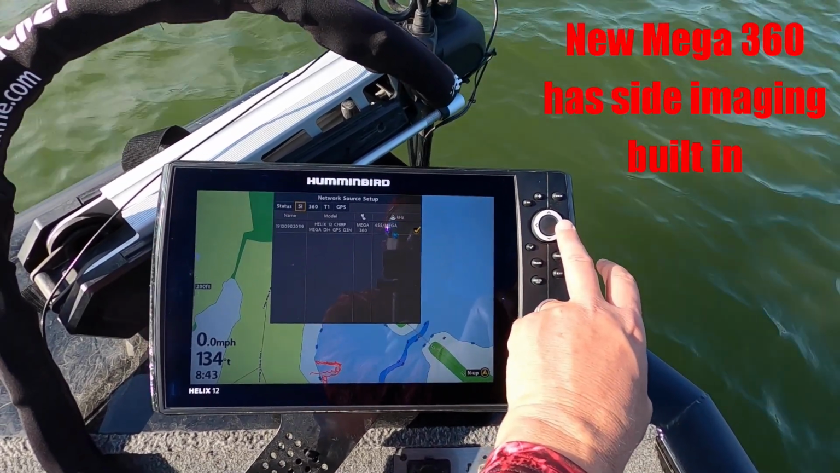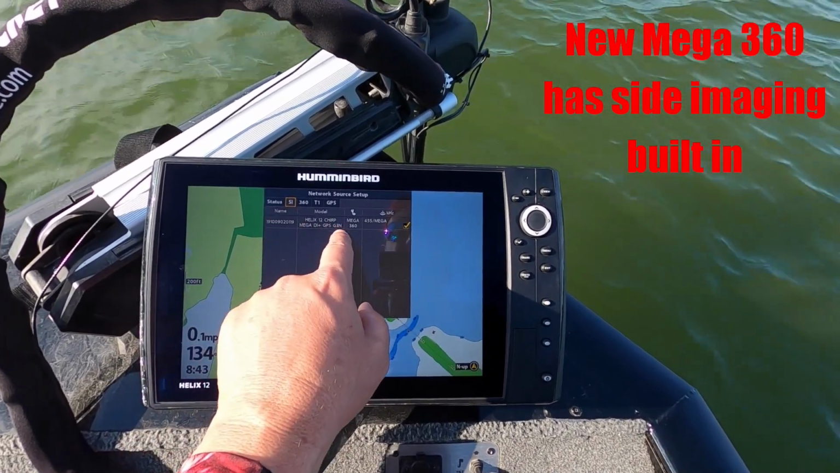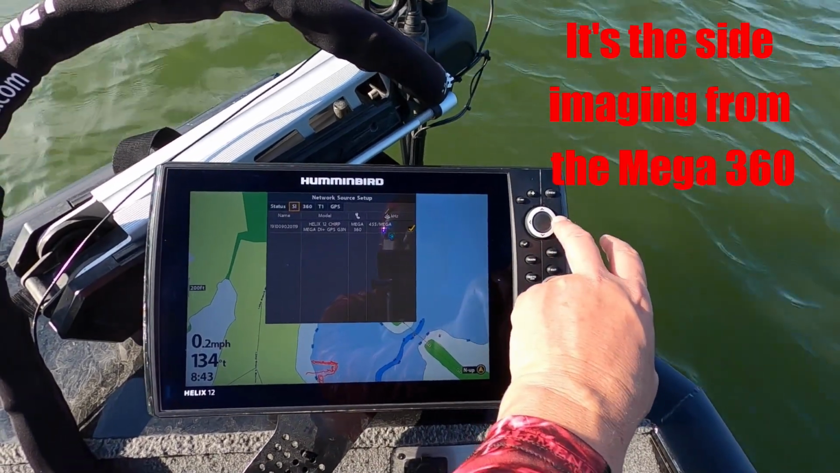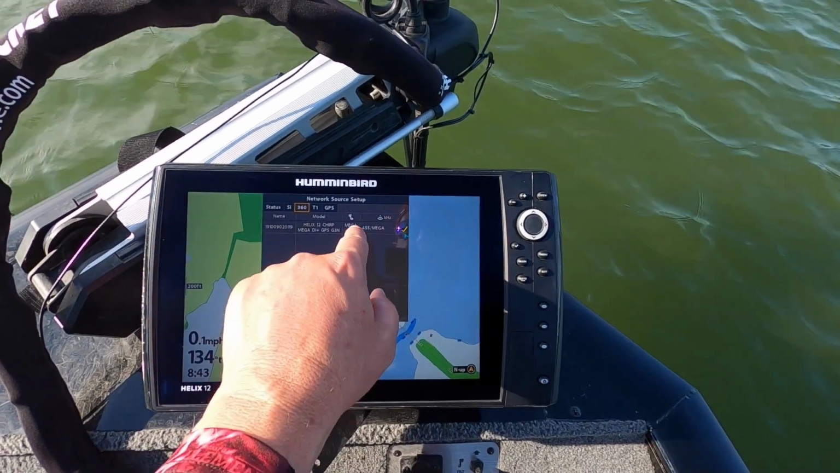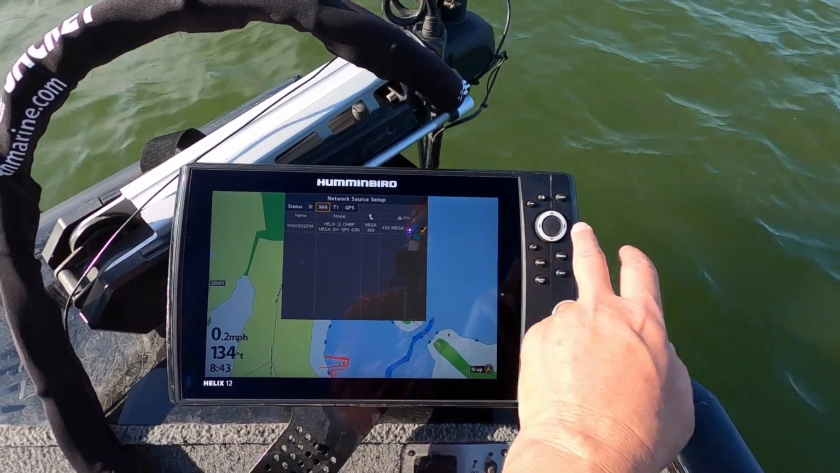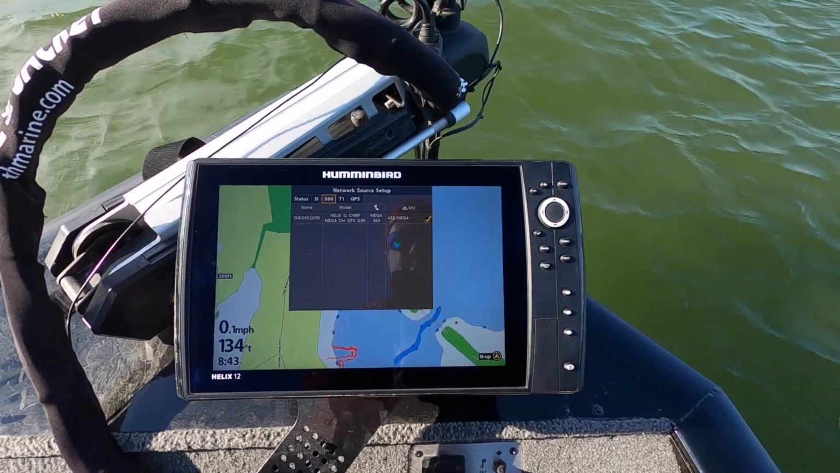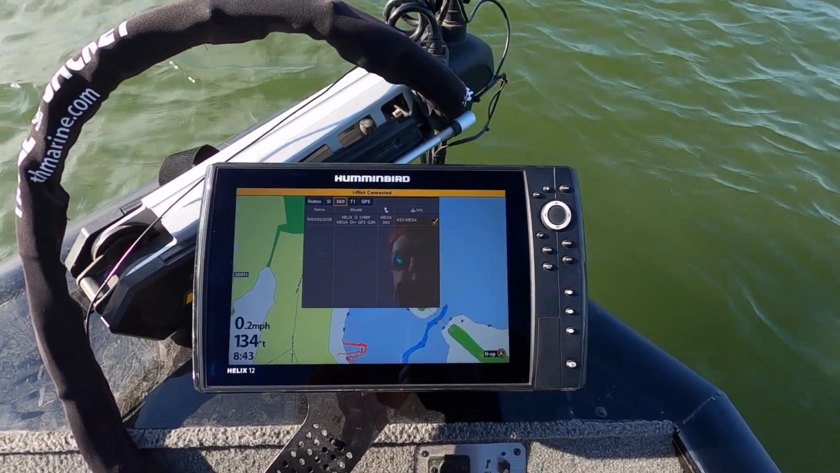There's side imaging, which this one does not have, but it can, I believe, read the one in the back on my 12 because they're networked together. My 360 is a Mega 360. It says right there. There's your temp, there's your GPS. So this one's already set up. The iPilot just linked up.